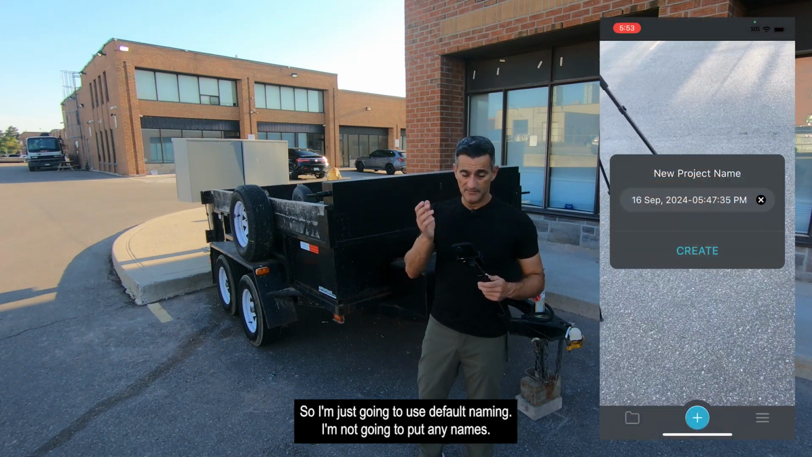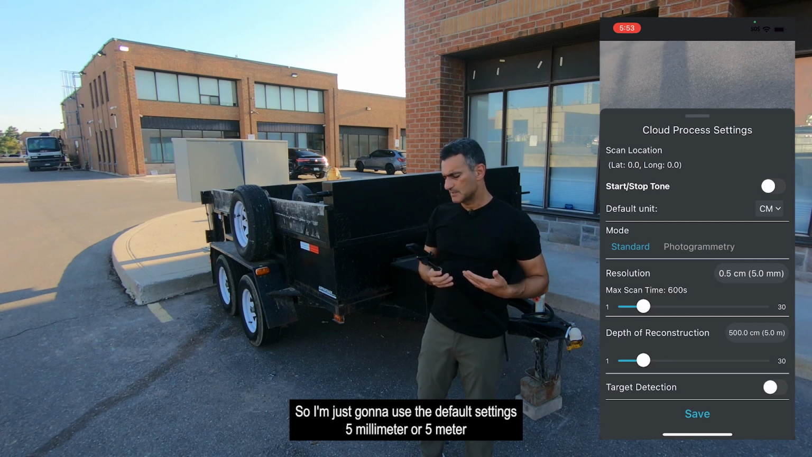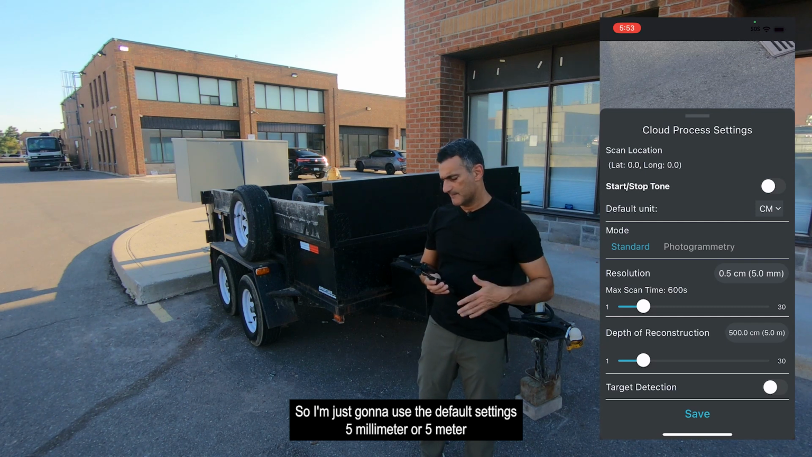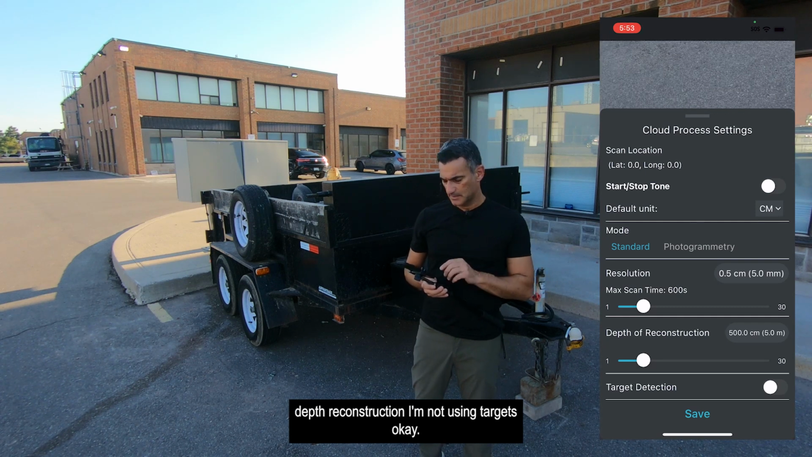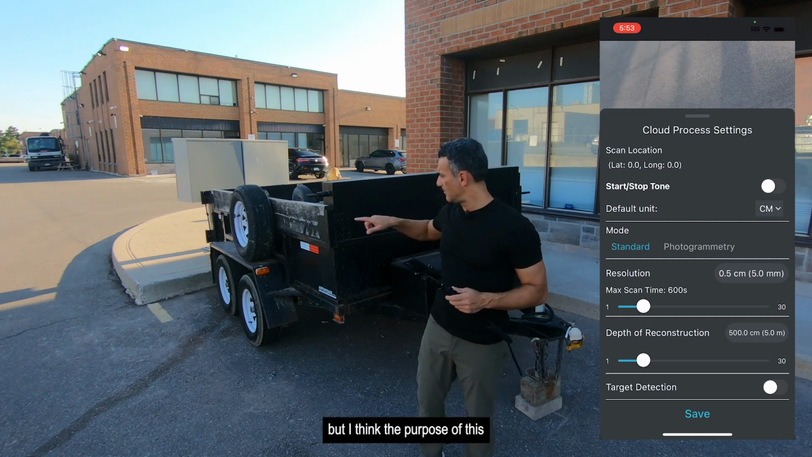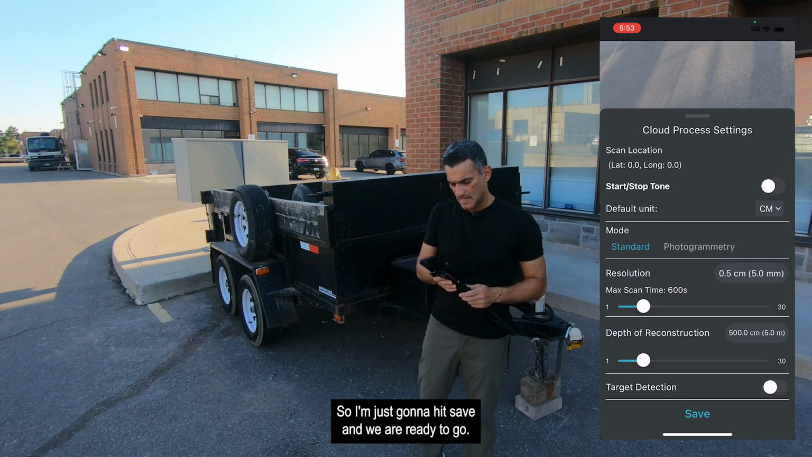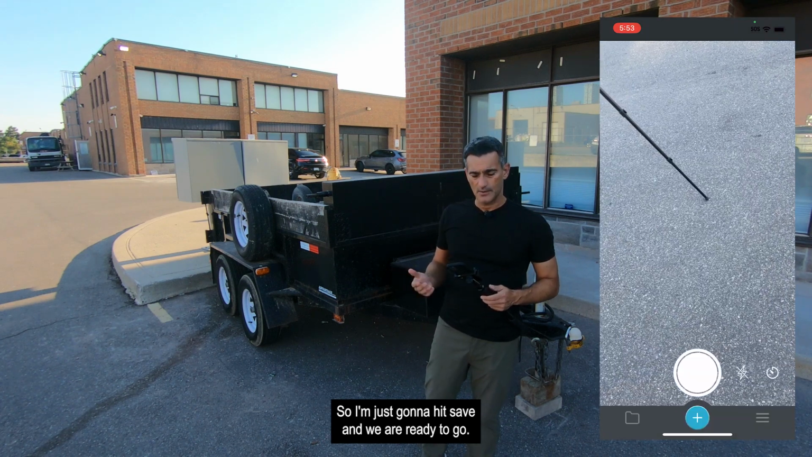Okay, so I'm just gonna use default naming. I'm not gonna put any names, and we're just gonna go through here. So I'm just gonna use the default settings, 5mm, 5-meter depth of reconstruction. I'm not using targets, okay? Normally I would use targets to get good scale, but I think the purpose of this is more about the approach, the scanning technique here. So I'm just gonna hit save, and we are ready to go.